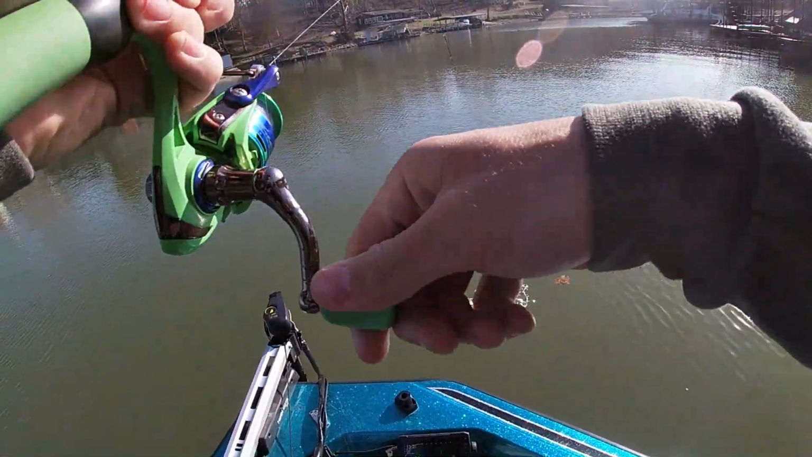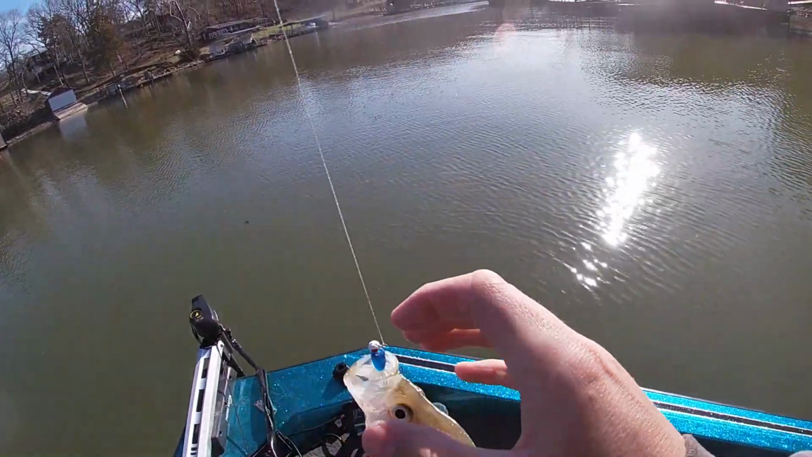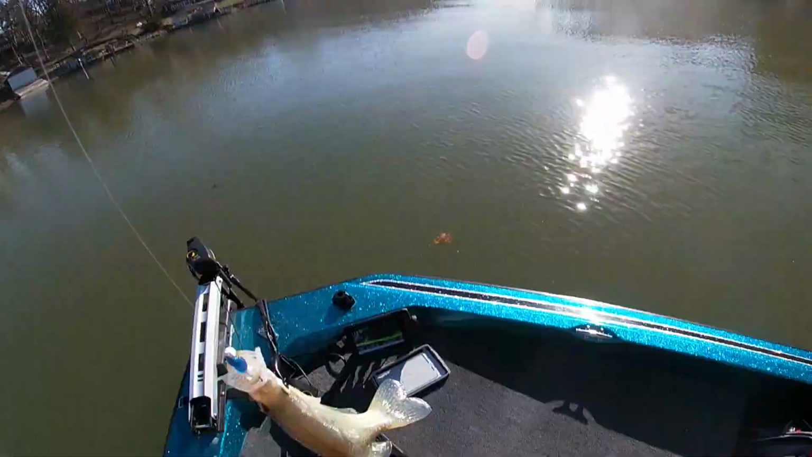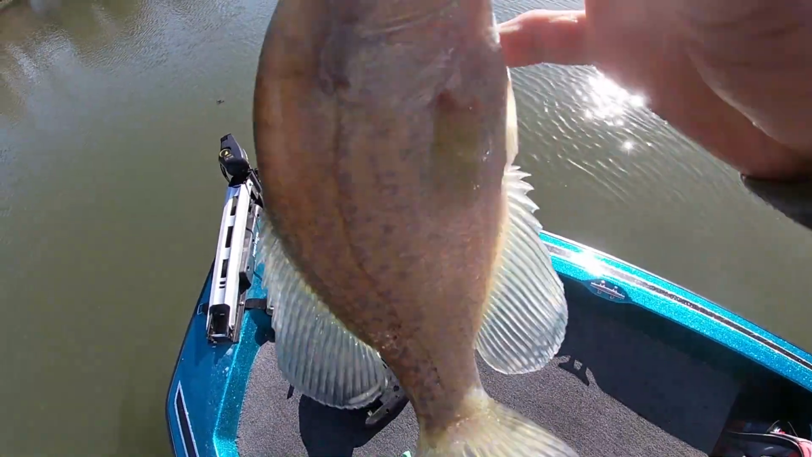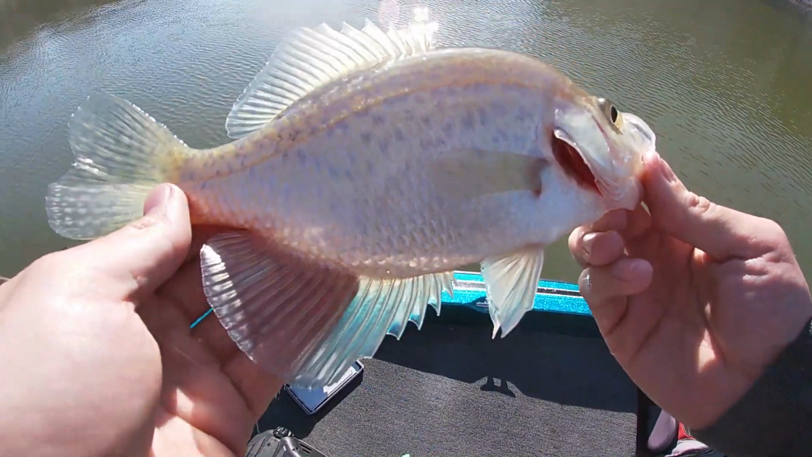Got him. Good deal. Black crappie this time. All very pale fish today.